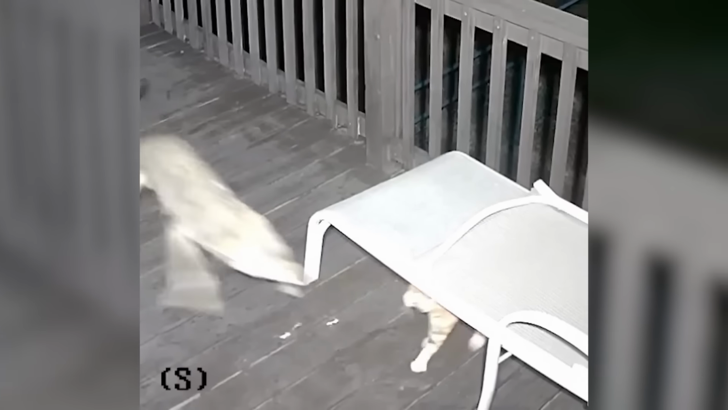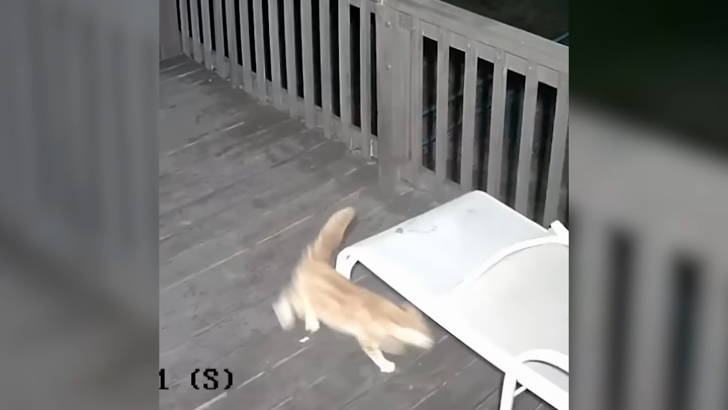The cat, in a bid to escape, tries to climb a fence. However, as the cat struggles on the fence, the coyote seizes it in its mouth, trying to pull it down. In a remarkable display of courage, the cat fights back, leaping onto the coyote with its claws extended. The attacker is taken aback by the cat's resistance and jumps back.